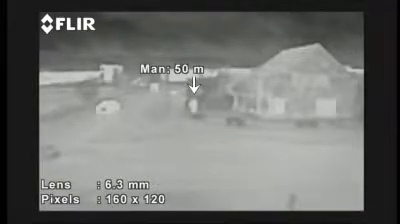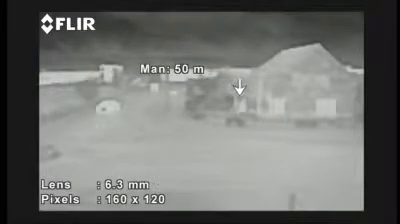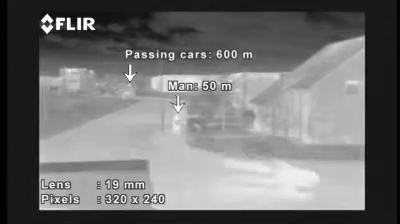Although the answer is complicated and depends on a lot of variables, it can be stated that longer lenses have a narrower field of view and give you the possibility to see targets which are further away.